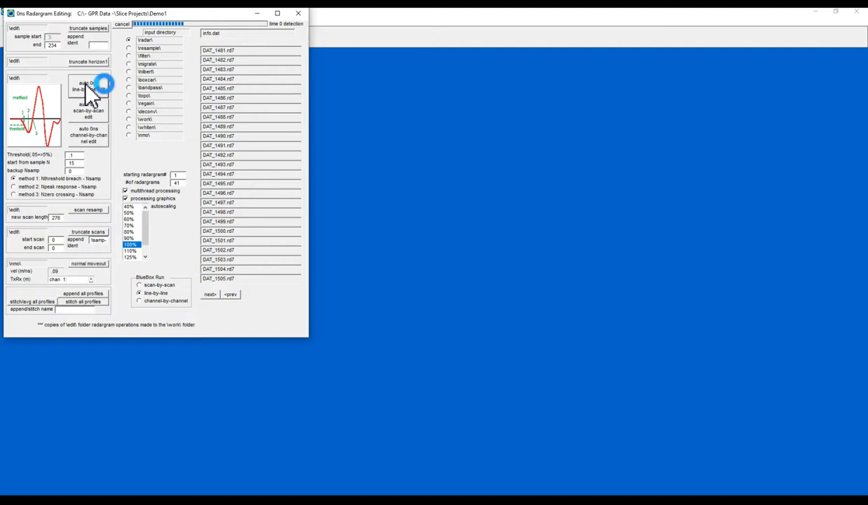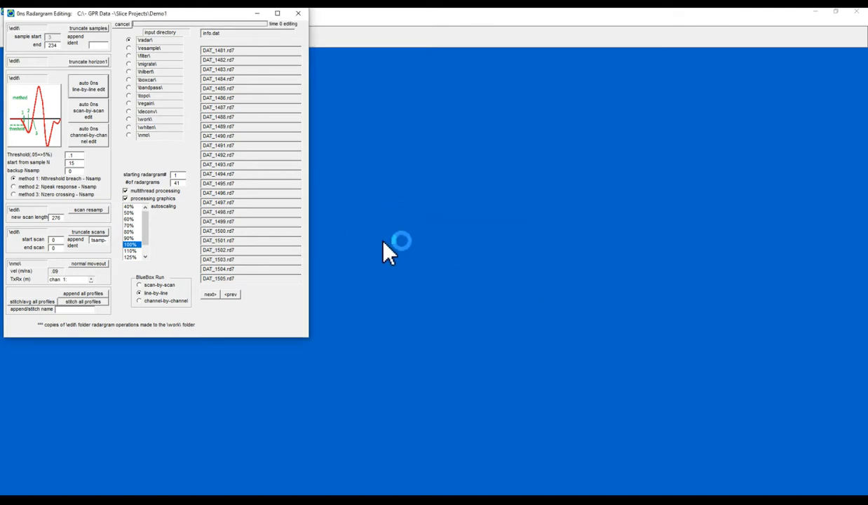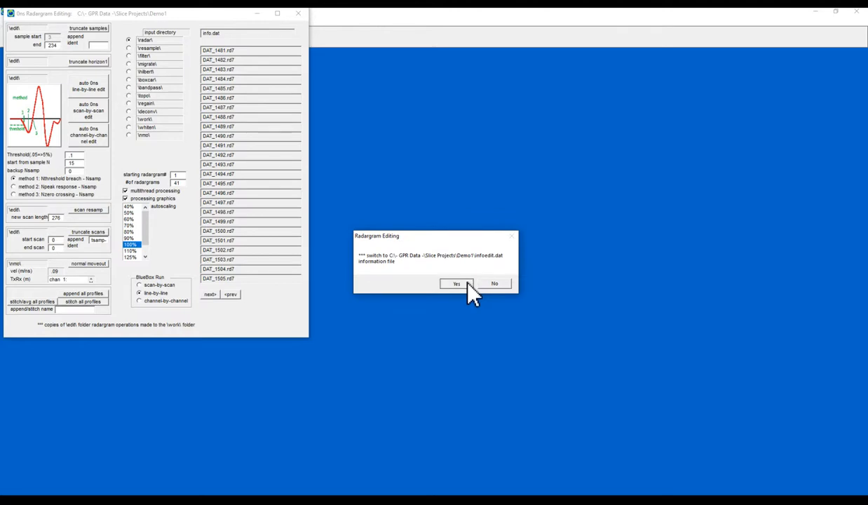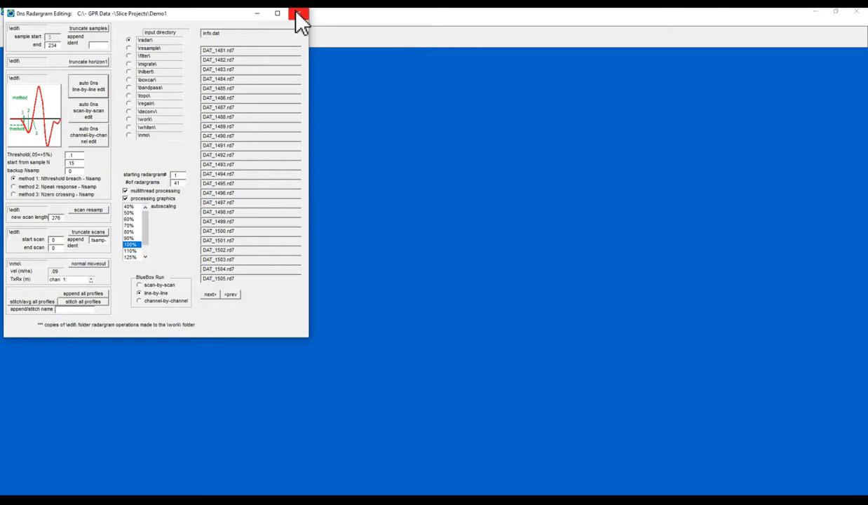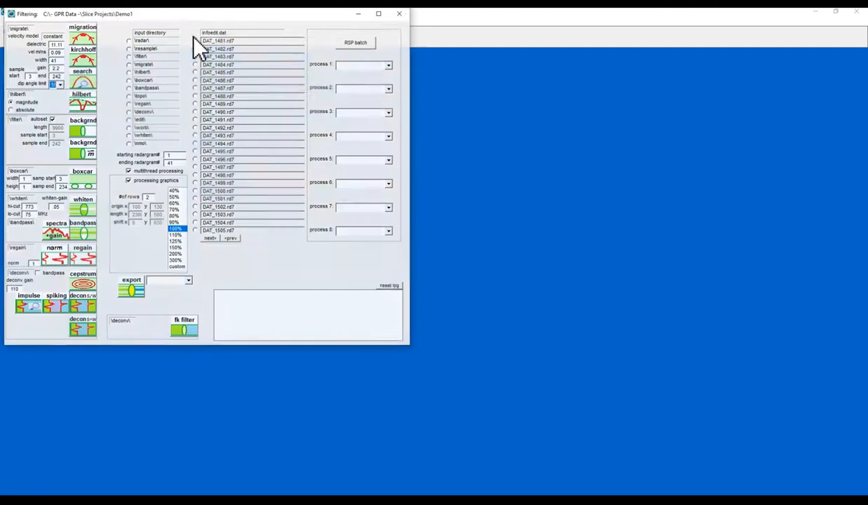So it's running through each line, looking for where time 0 is, and it's going to report back to me as to what those values are. They're fairly consistent, not too bad, so I'll accept those. And now it's going to make the adjustments. It's going to take the data out of the radar folder and dump it back into the edit folder. So that's great, and it's written me a new information file with an updated number of samples per scan because we've cropped the profiles. Okay, then I'm ready to do my filtering.